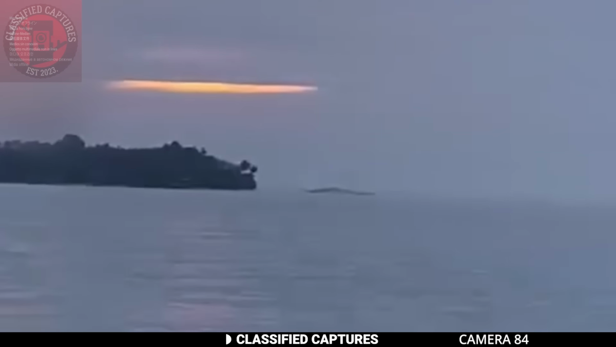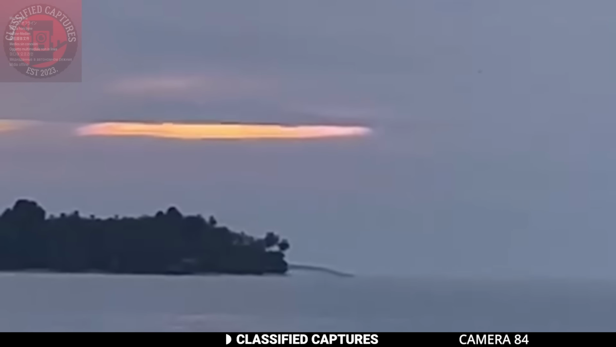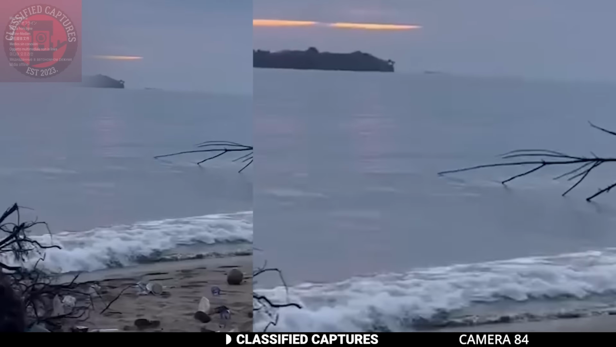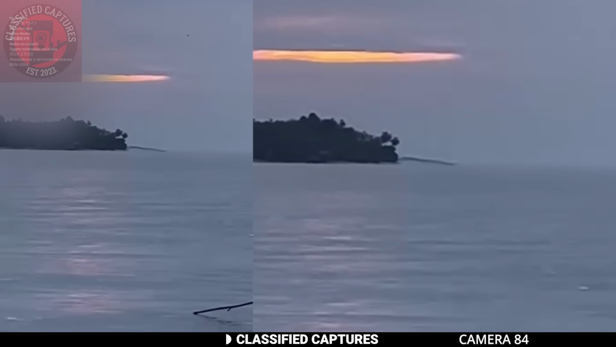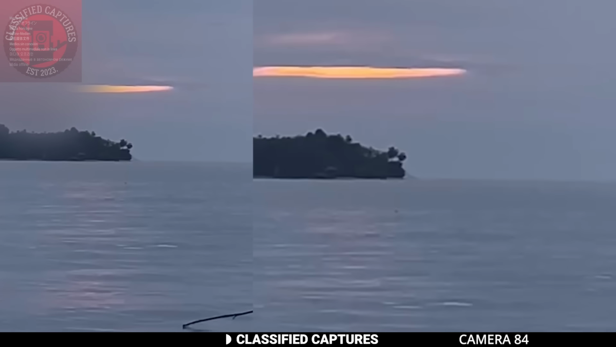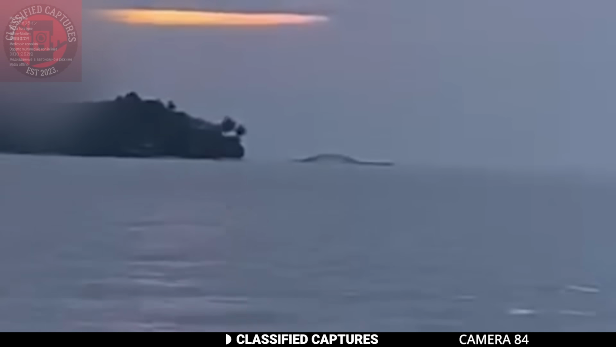It didn't look like a wave, it didn't move like a fish. Given how far out she was, whatever this was had to be massive. Some people think she caught proof of a sea serpent, one of the most elusive creatures of folklore, a legend that's been told for centuries but never confirmed. Others think it could be an enormous eel, a giant oarfish, or maybe even an illusion or mirage caused by the interplay between light and water.